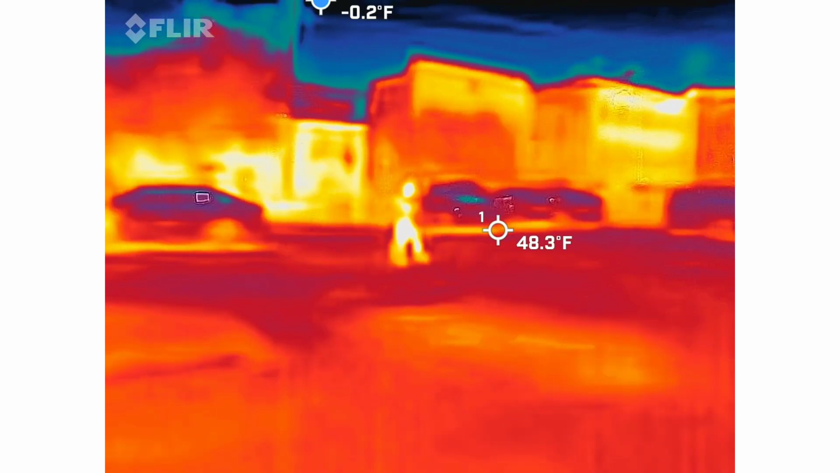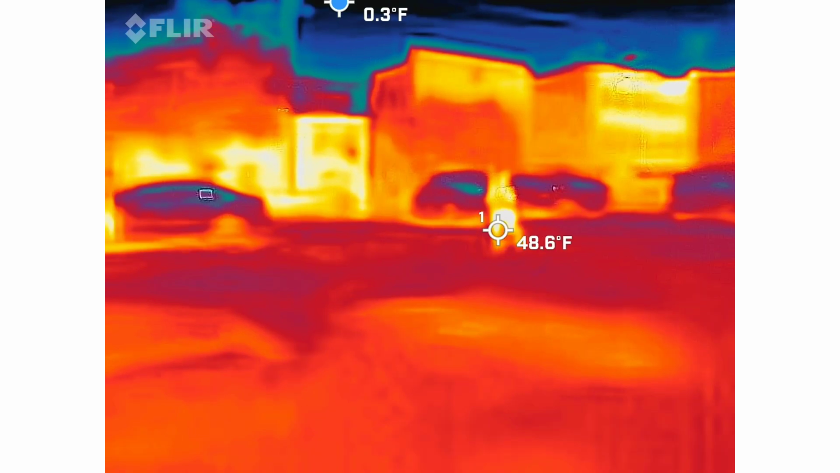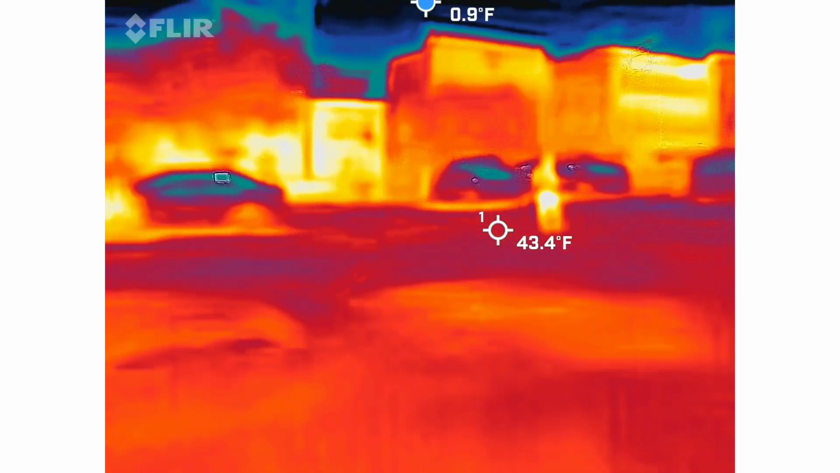Well, actually, that car over there looks like it just got here. The engine's still warm, the one to the left. If I was a car thief, that would be my first tool.